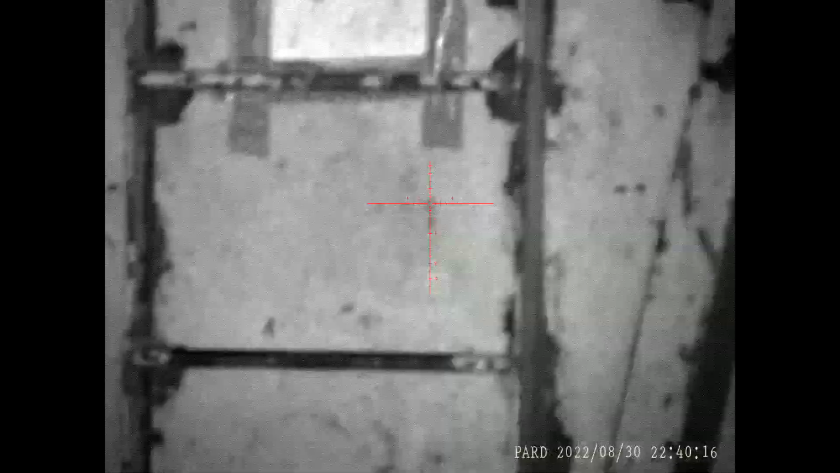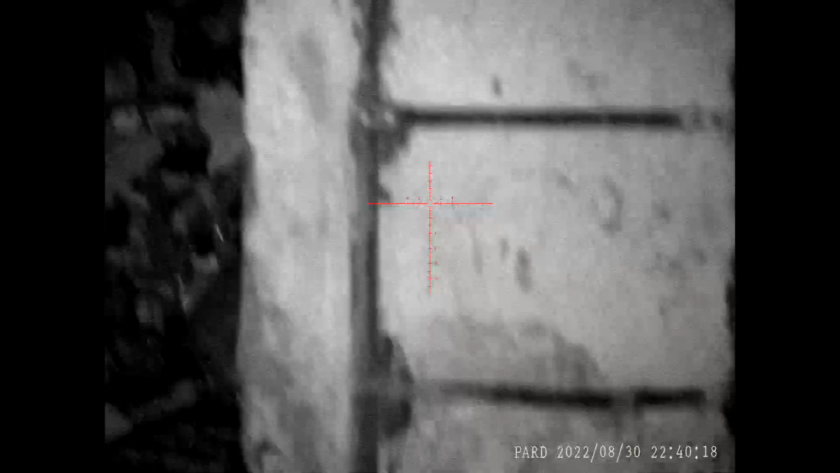If I could slide 3 inches to the left somehow, I'd be able to hit this rat in its head rather than its bloody arse. I'm tempted to go for it anyway. Yeah. That was a heart shot from the side, and it's not moved, so that's a good shot.